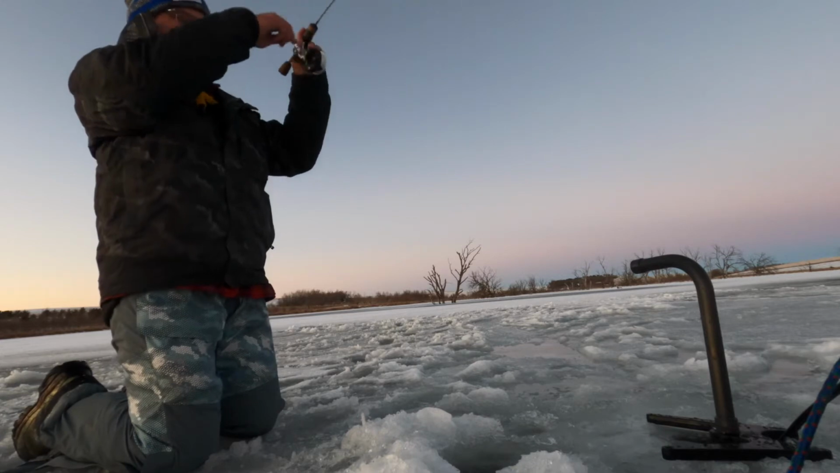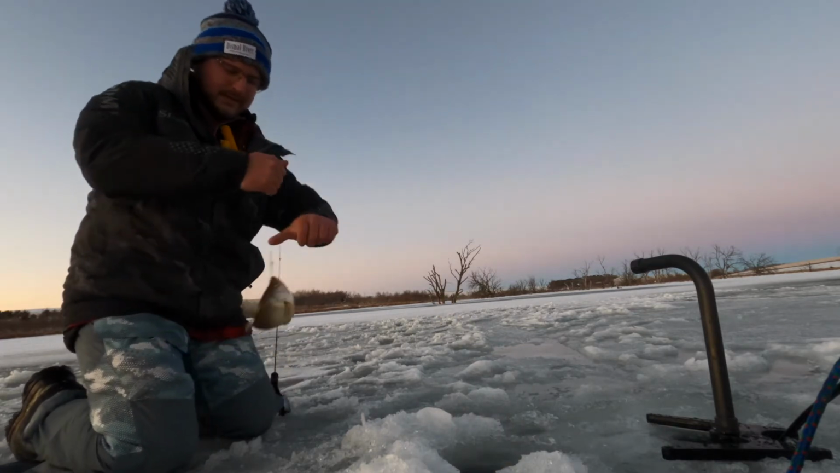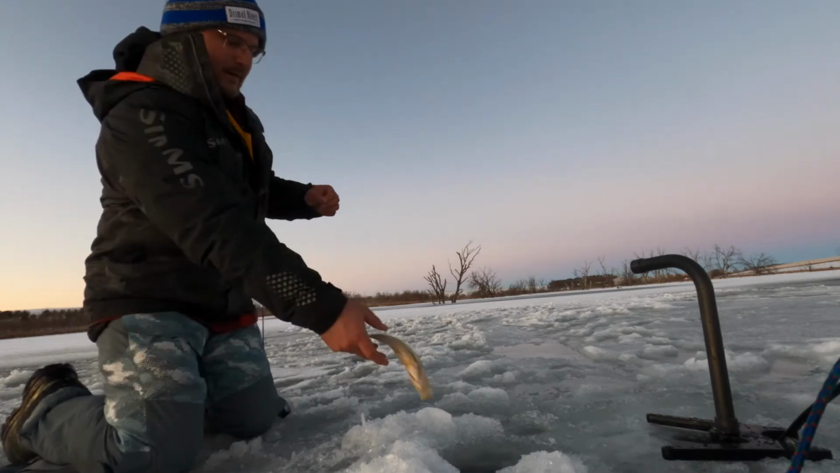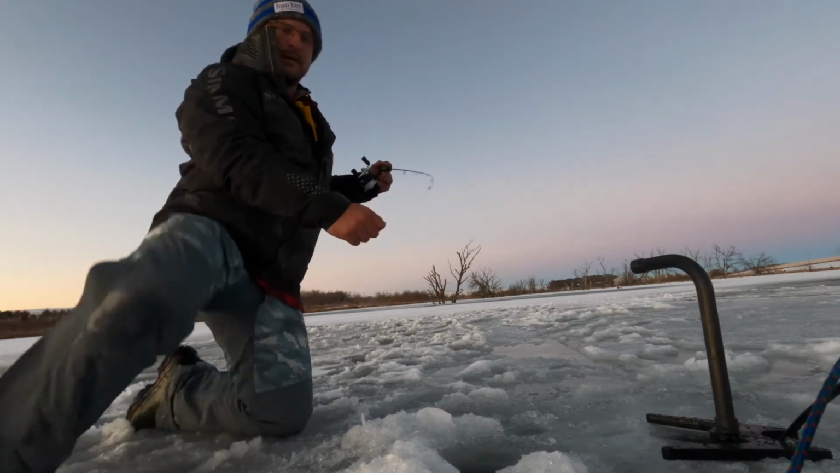And there he is. Nice crappie. Nothing too fancy, nothing too crazy, but that gives me a good idea of what's down there. Throw him back. Literally the exact spot where I punched a hole over here not too long ago.